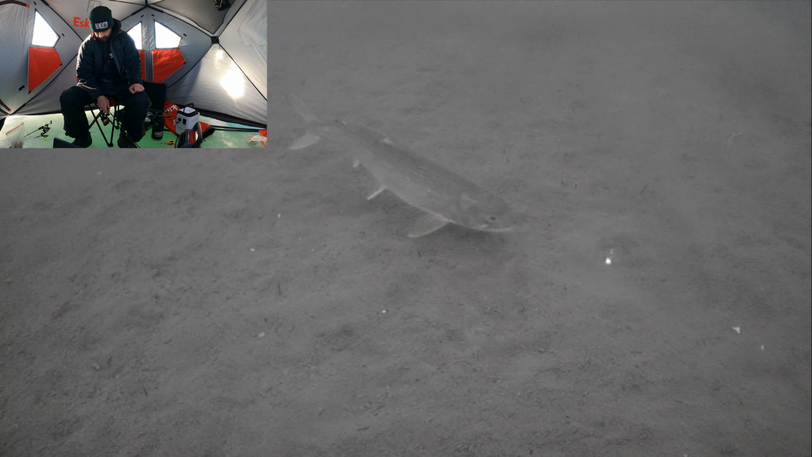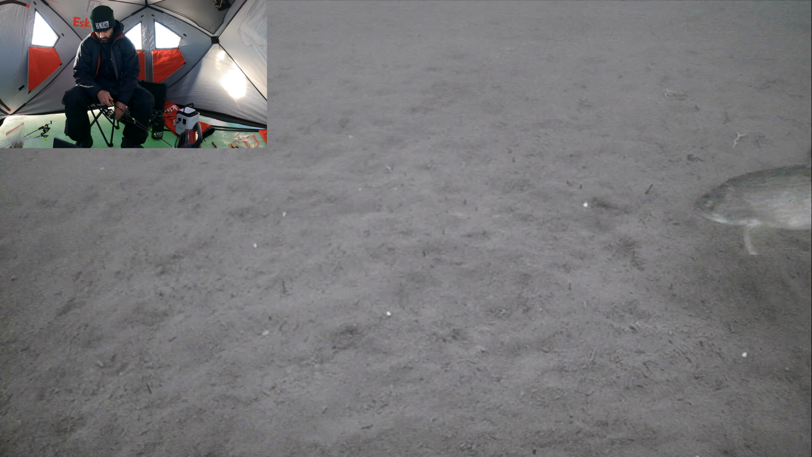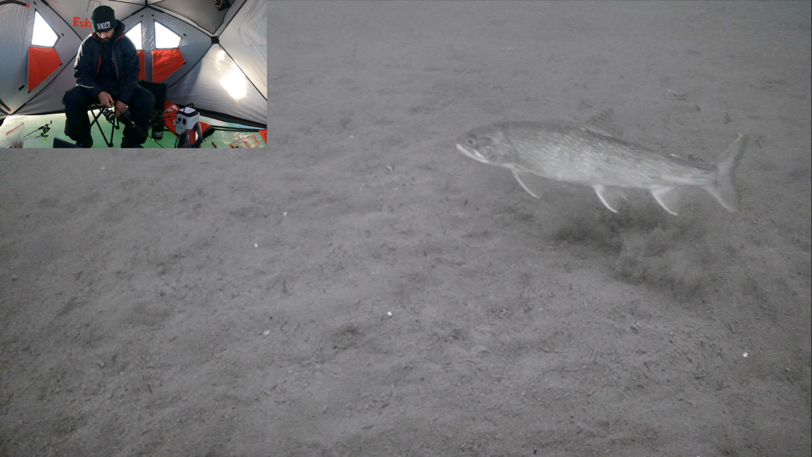Literally just down there eating all my chum. Wanted to see if that ripping up. I knew I wasn't going to snag him. I just wanted to spook him. He bumped it. And then he just bumped my line too. Ooh. He didn't have it. He didn't have it. What a little freaking maniac.